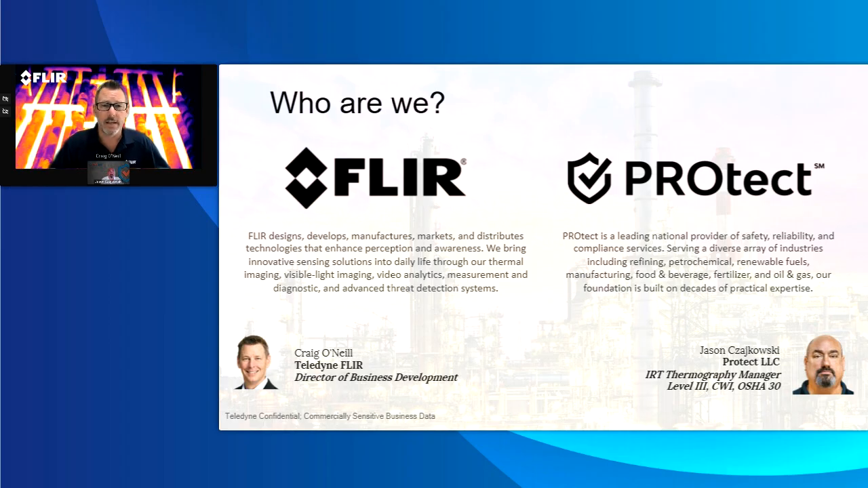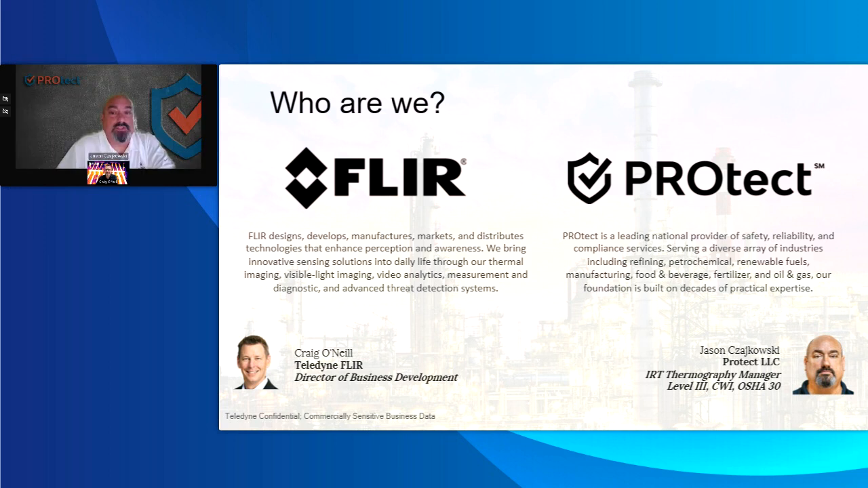Jason, I don't know if you had anything to add on the Protect side, or to add a little bit for yourself there. No, just it's excellent getting to use the newest and latest and greatest camera. We're happy to partner up with FLIR and do this joint adventure together. Awesome, Jason. Thanks a lot.